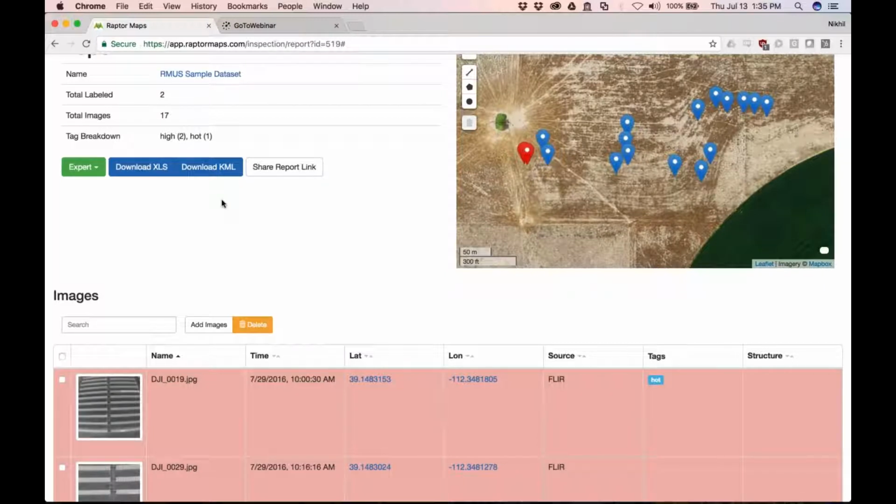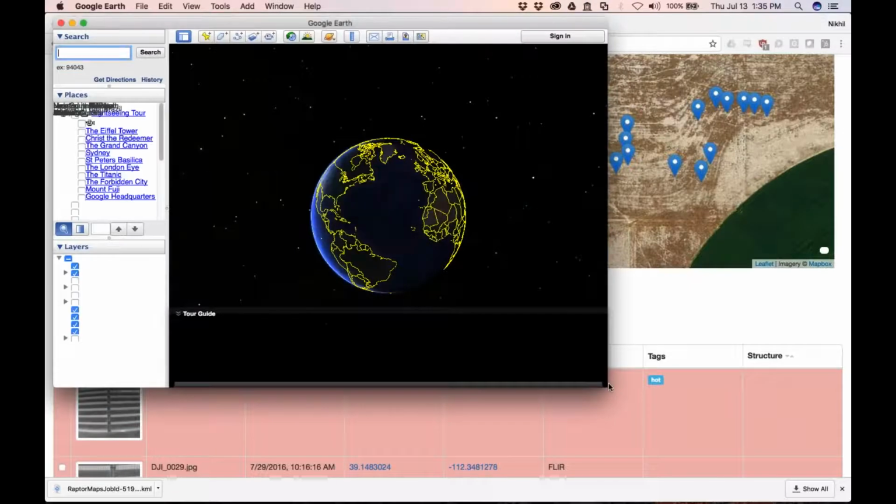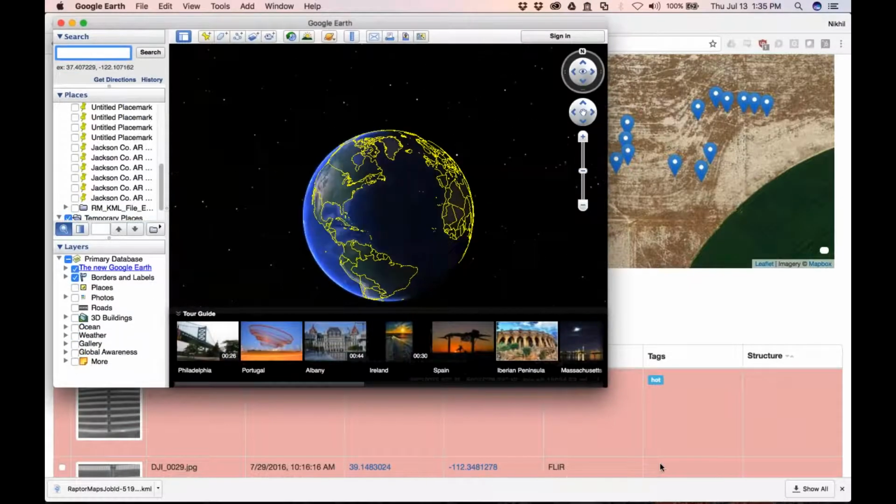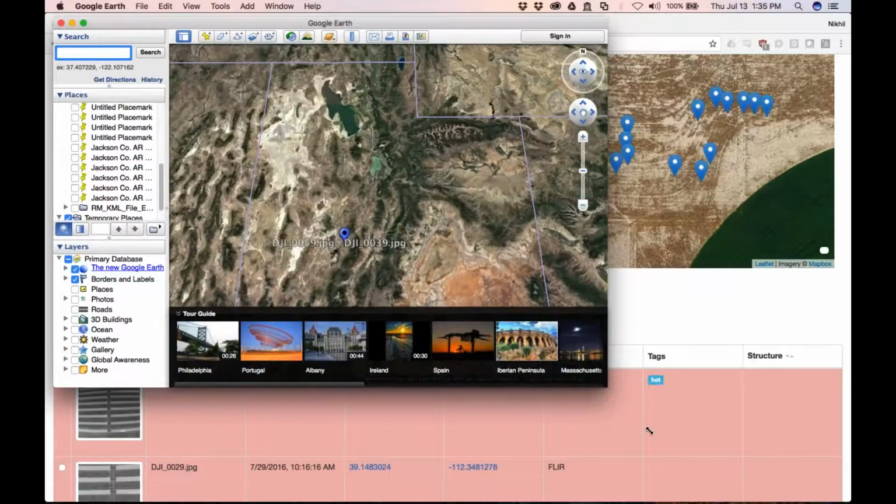There's a KML option. So this is really good for everyone who's doing things from ArcGIS, so kind of pretty sophisticated clients, all the way to people who may not even have any sort of special software, but they kind of just want to open it in Google Earth.